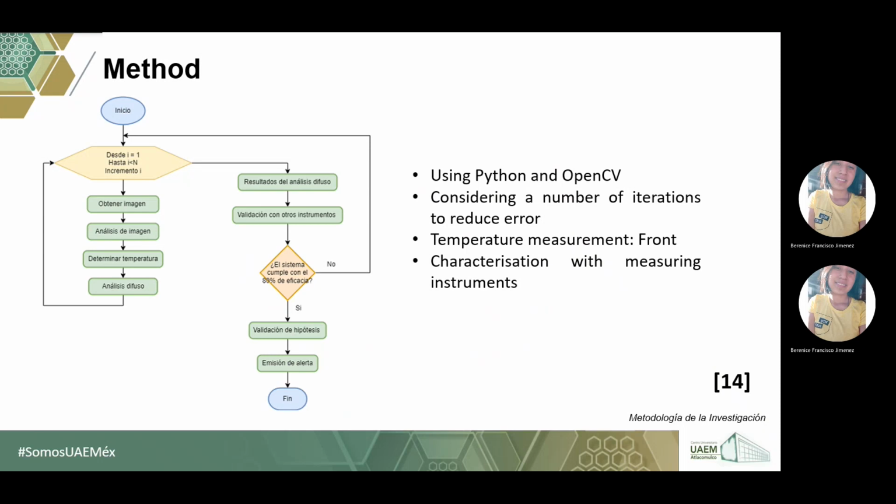and the method iterates through the following: image acquisition, computer vision analysis, temperature determination, fuzzy analysis, analysis of results, and validation of the measurement method performed. It makes the validation and uses an alert in images, in addition to the use of Python and OpenCV, considering the number of iterations to reduce the error, temperature measuring on the forehead, and characterization with the measuring instruments.